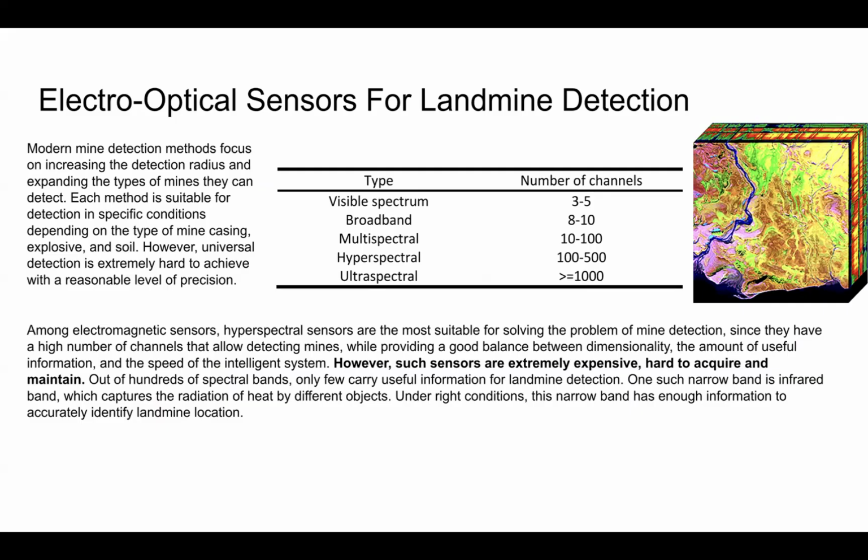Among electromagnetic sensors, hyperspectral sensors are most suitable for solving the problem of mine detection, since they have a high number of channels that allows detecting mines, while providing a good balance between dimensionality, the amount of useful information, and the speed of intelligence system. However, such sensors are extremely expensive, hard to acquire and maintain. Out of hundreds of spectral bands they capture, only few carry useful information for landmine detection.